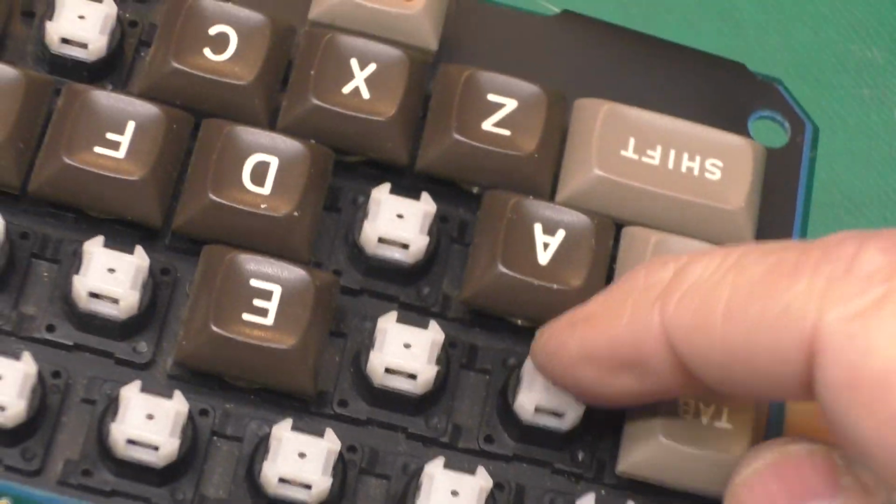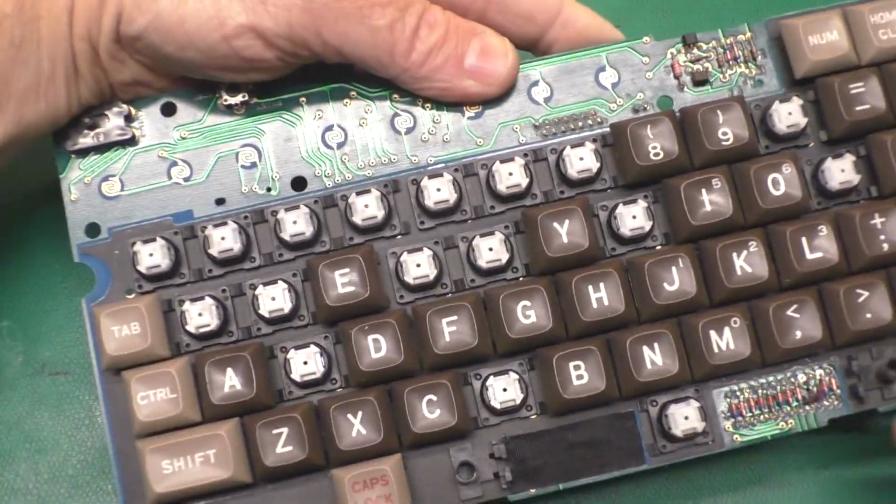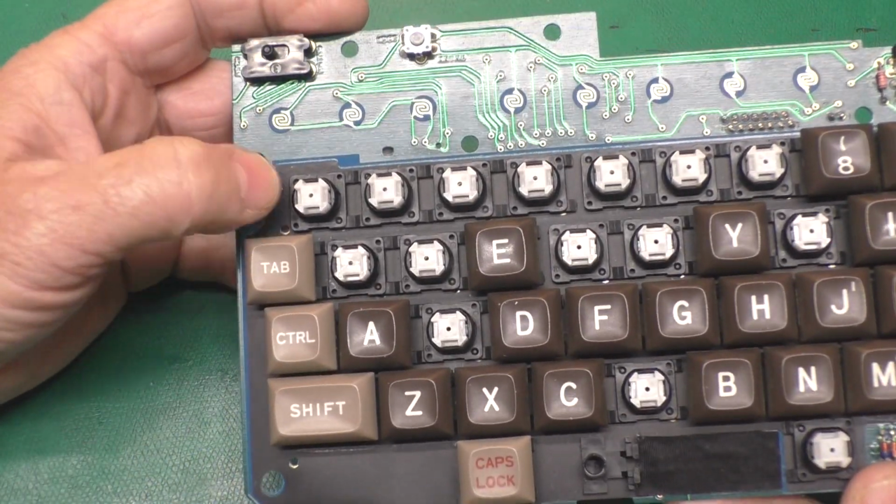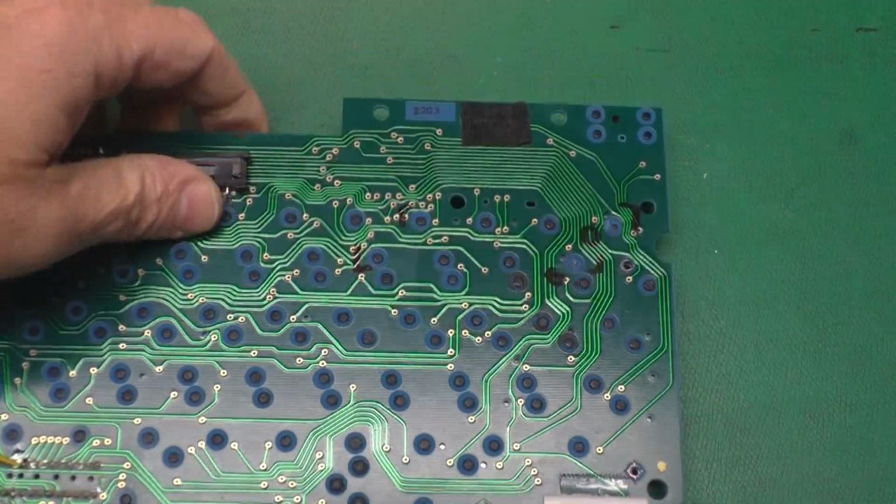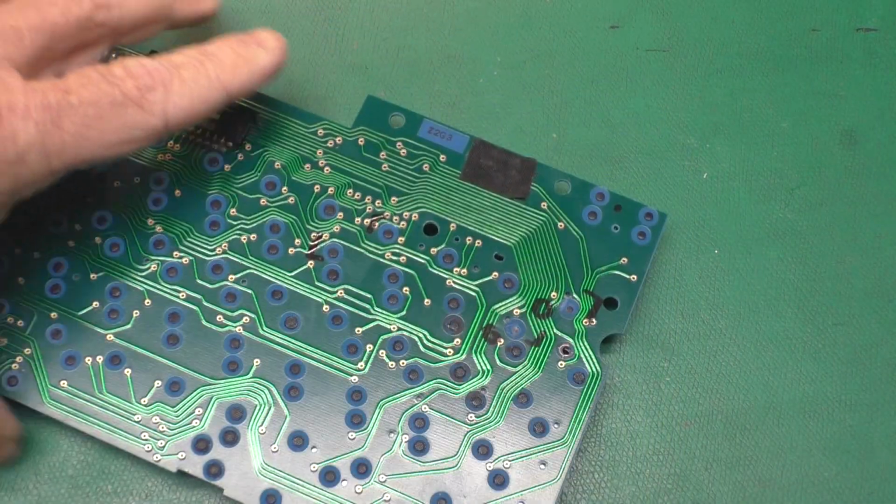I took all the keycaps off that were involved in those columns, and you can see they're all over the board, so there was no way to try to localize it. Although I did notice the only key that seemed to make a difference when I pressed it resistance-wise was number 1. I didn't show you that on video, though. I apologize. It dropped resistance just slightly. So maybe that was also a clue.